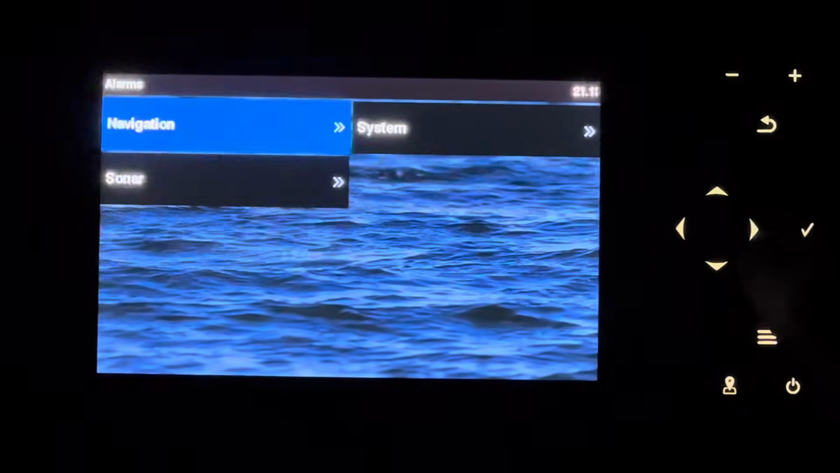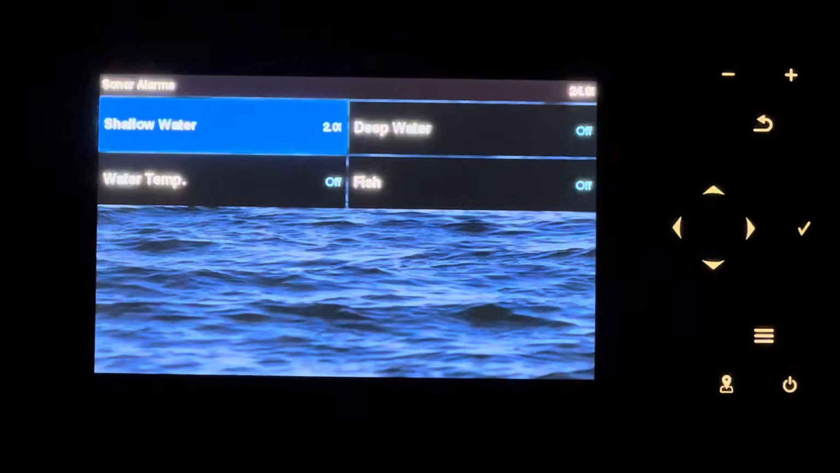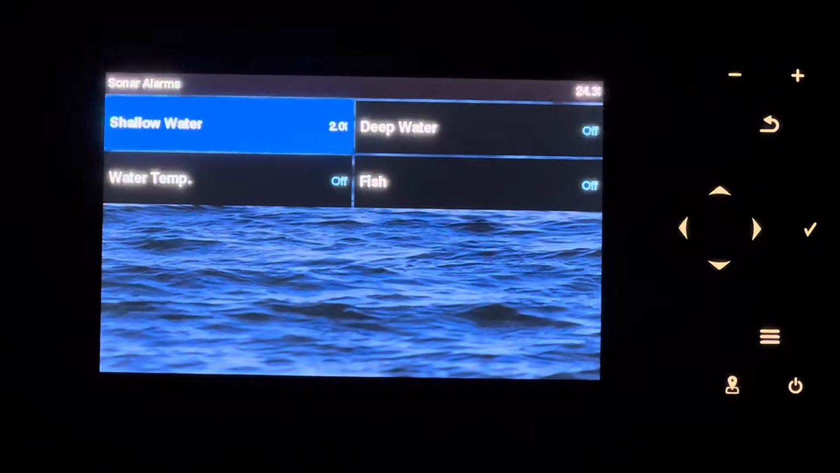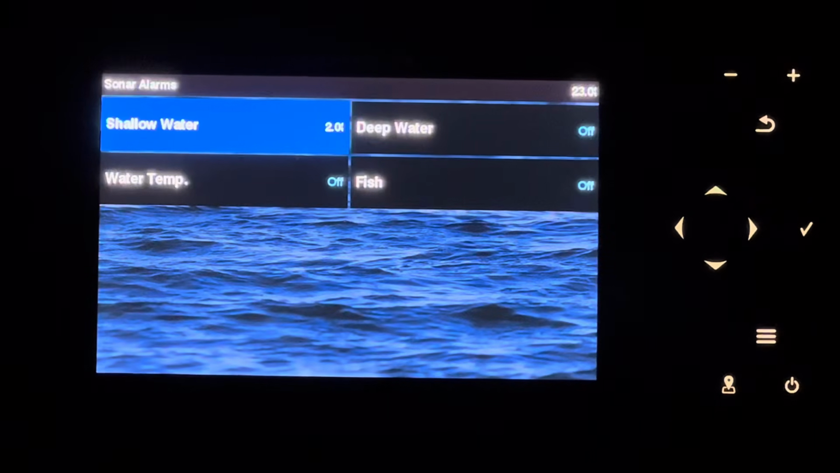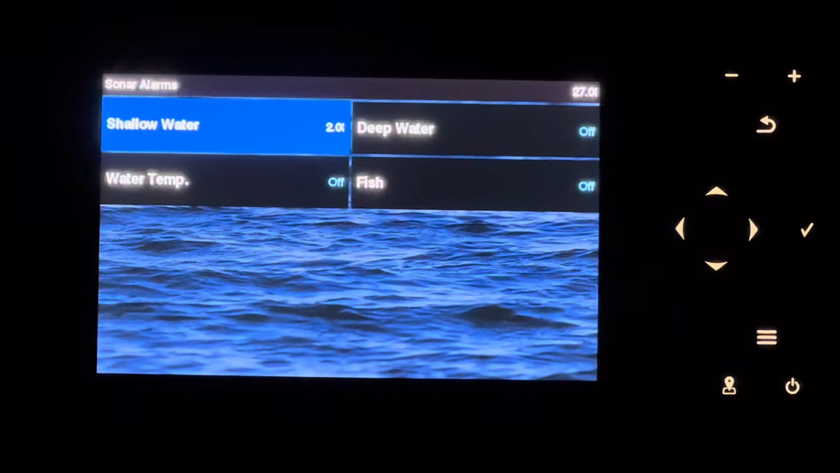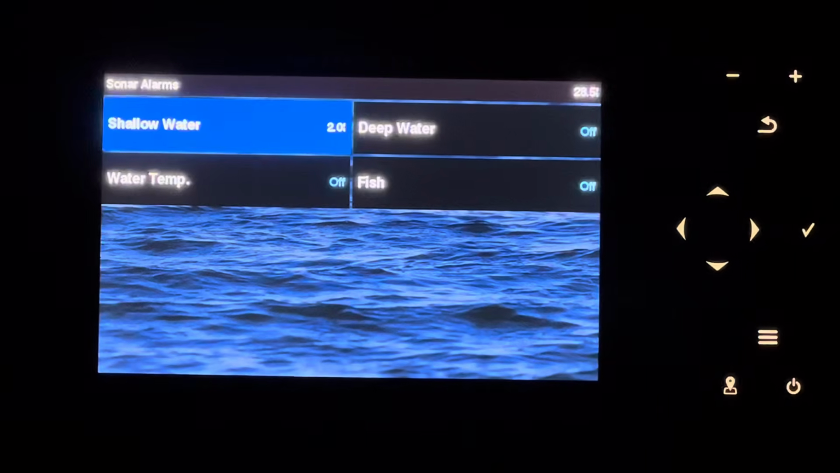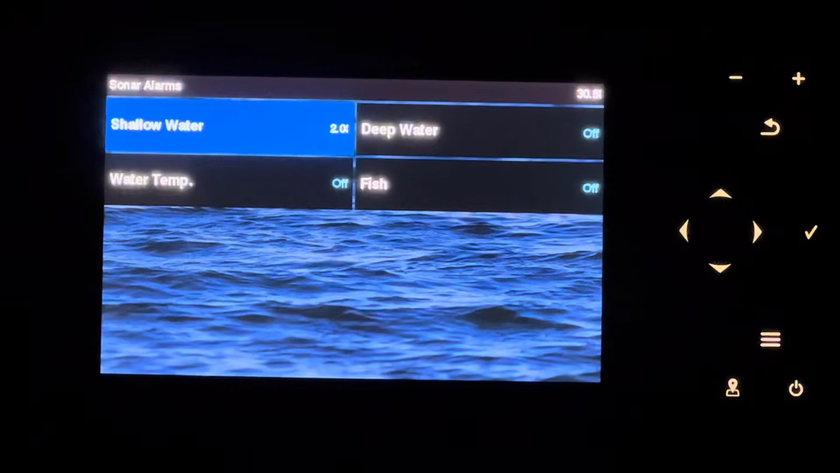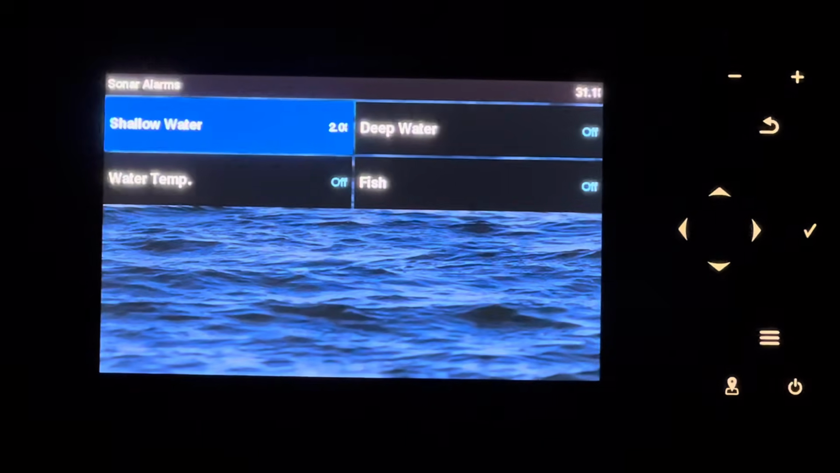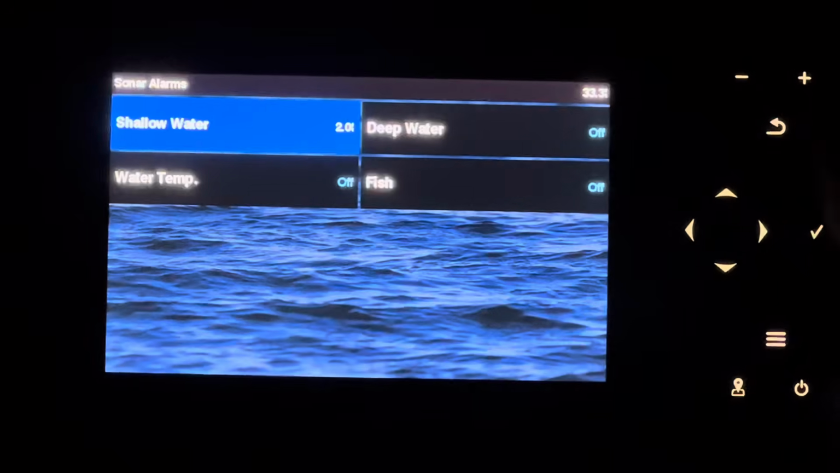And then this is the biggest one, I think, the alarms. I think it was under, yes, sonar. So this is where we set up his shallow water alarm. Basically what happens is when this kayak gets into 2 feet of water, where he has a possibility of beaching or hitting a rock or anything like that, this will sound an alarm. That way he knows he's in shallow water. Hey, maybe you should back up. It's really a good safety feature for him because he does have the transducer off the side, and you don't want to scuff up the bottom of your boat, so this is good.